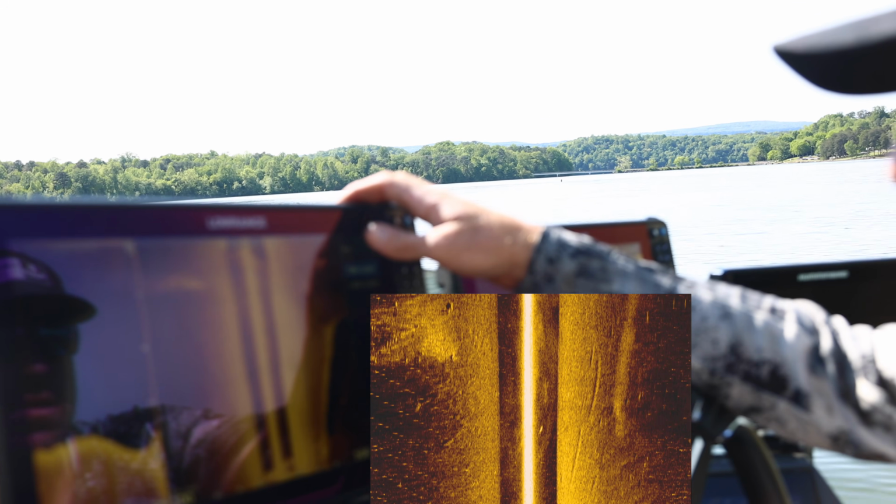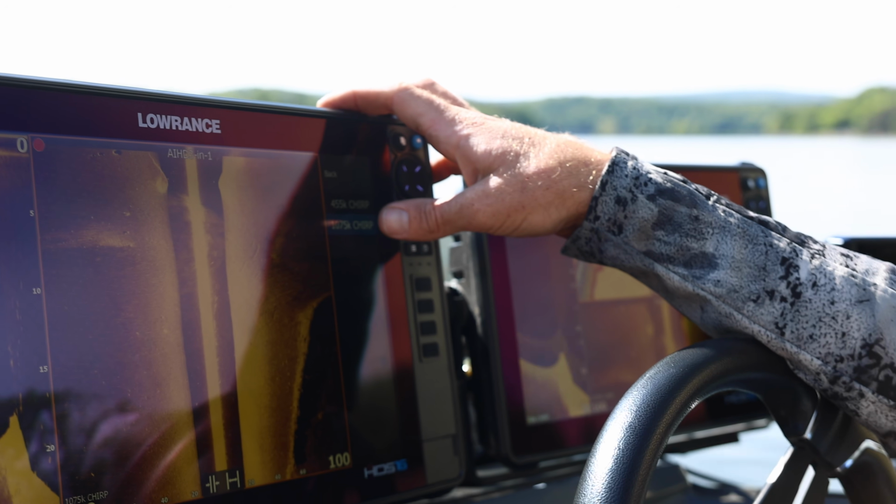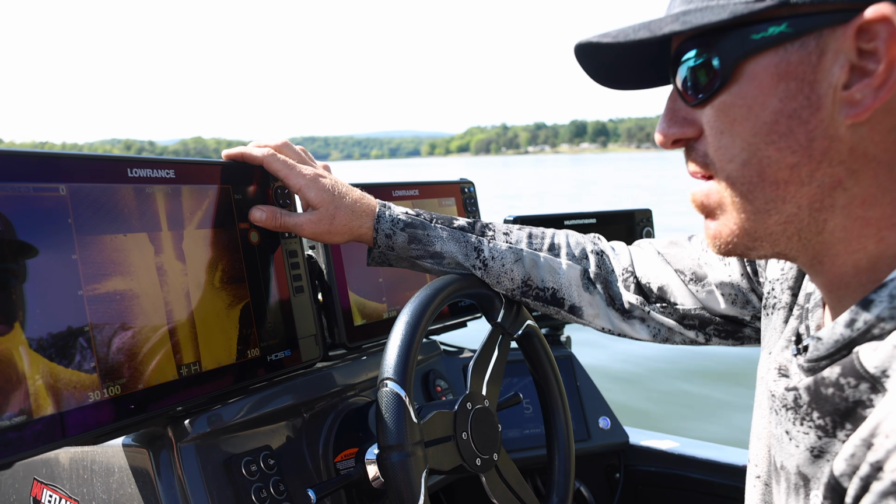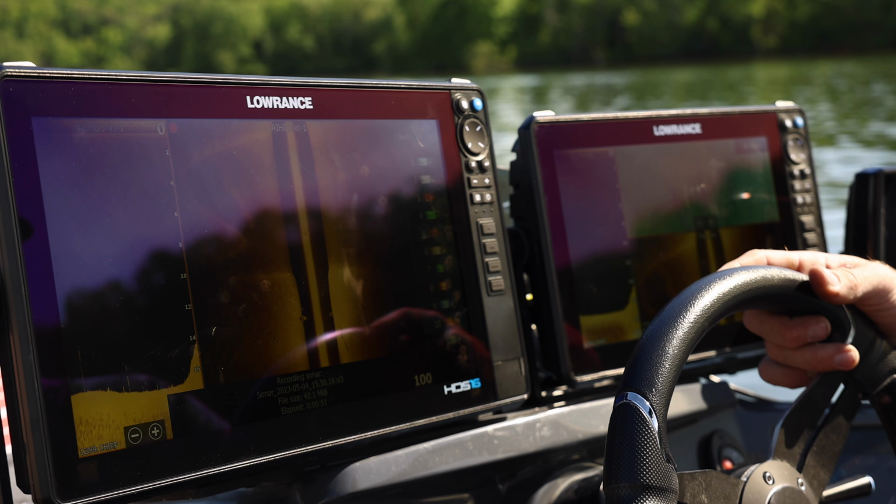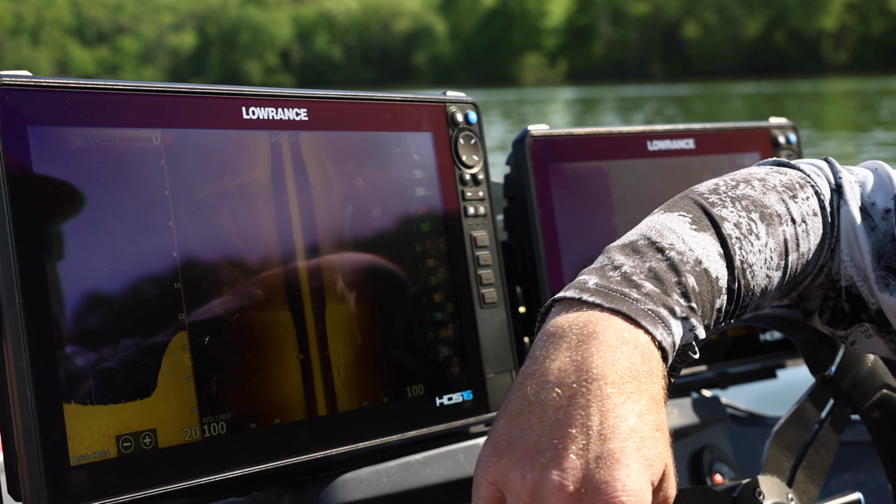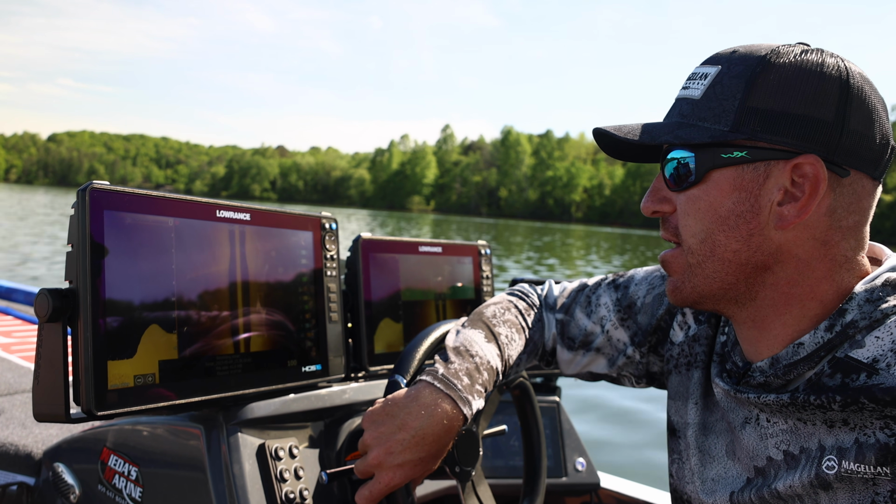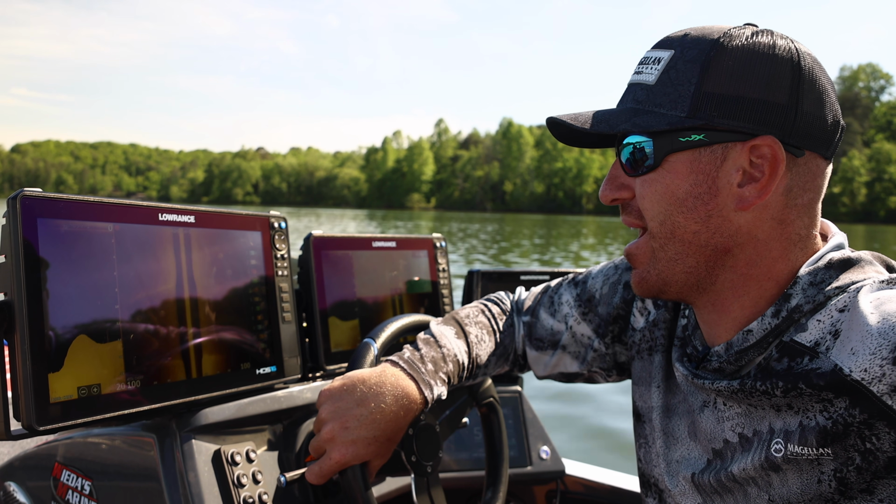So I'm gonna go to 700 kilohertz instead, and then I'm gonna go to 1075 and change my frequency a little bit. I was having a little bit of an issue with my interference on my side imaging. Right now my first take on this is I'm not really sure. I just don't want to give the viewer a false gauge on my thoughts on this. Now, I can definitely see some things that I really, really like.